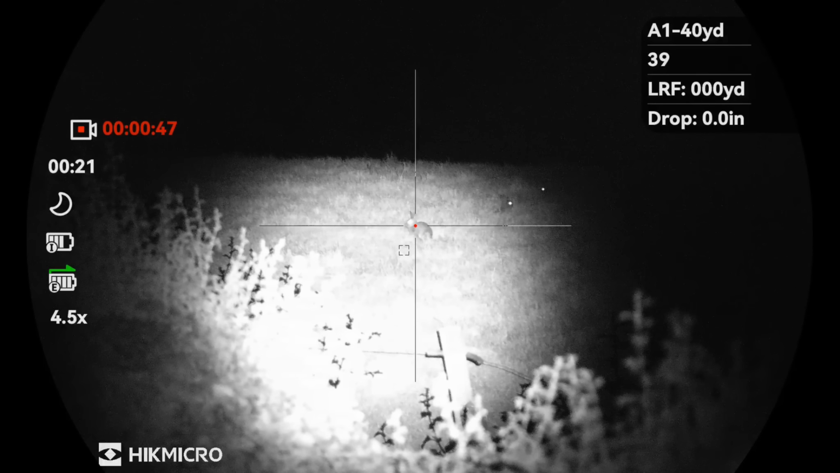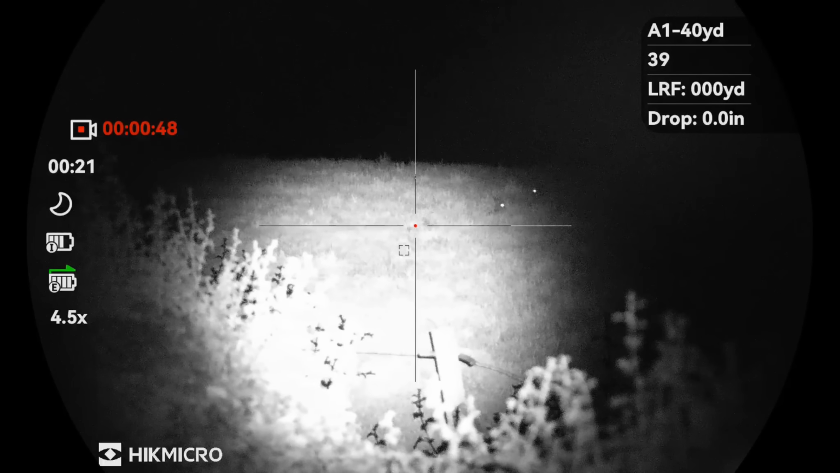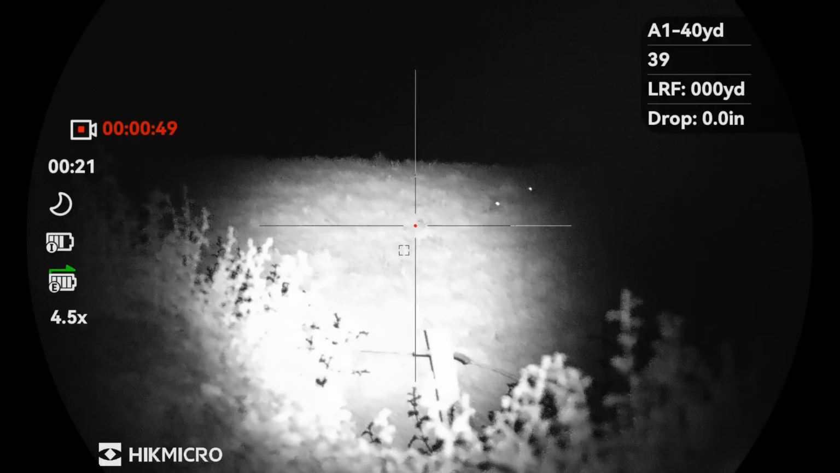Well, I got the first one. Could see all the other ones in the background, but just couldn't quite get onto that second one. Moving around too much for me, but yeah, another rabbit.